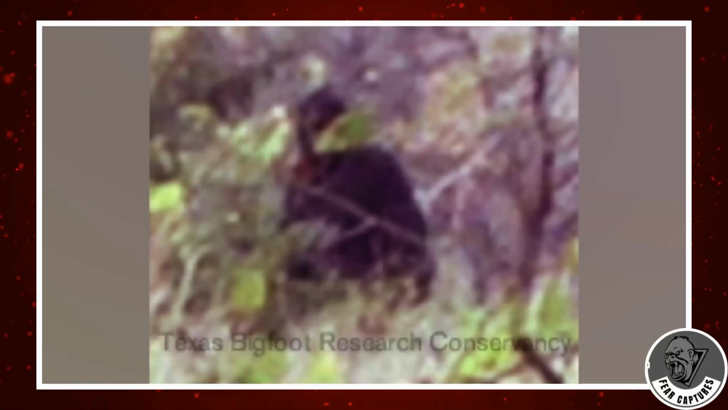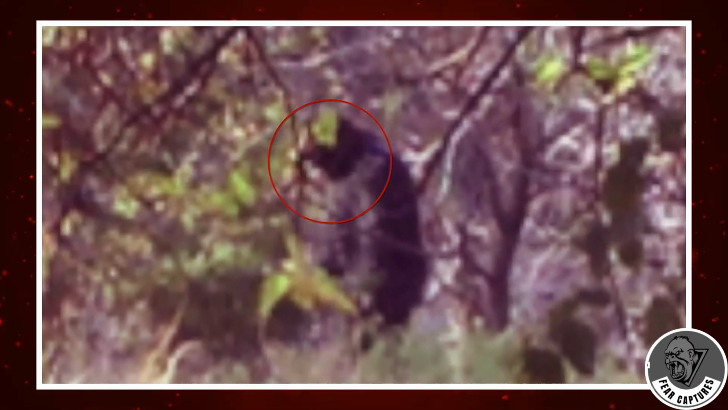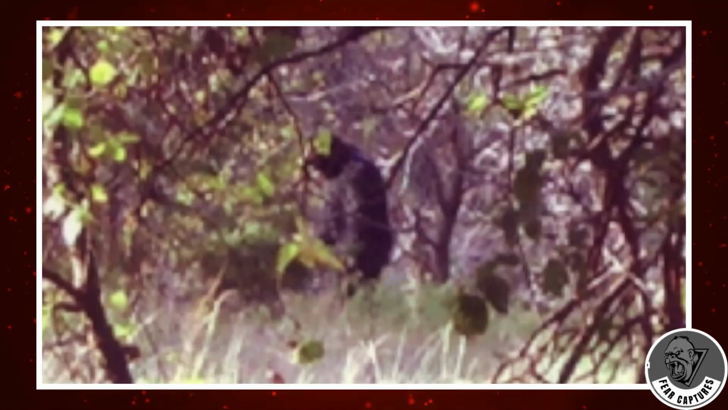Its features are striking: deep-set eyes, a heavy brow ridge, and a long, powerful jawline, traits difficult, if not impossible, to fake with a costume. The second image shows the creature in profile, with its head sitting unusually low on broad shoulders, a barrel-shaped torso, and muscular arms. The anatomy appears raw and powerful, not like anything staged.